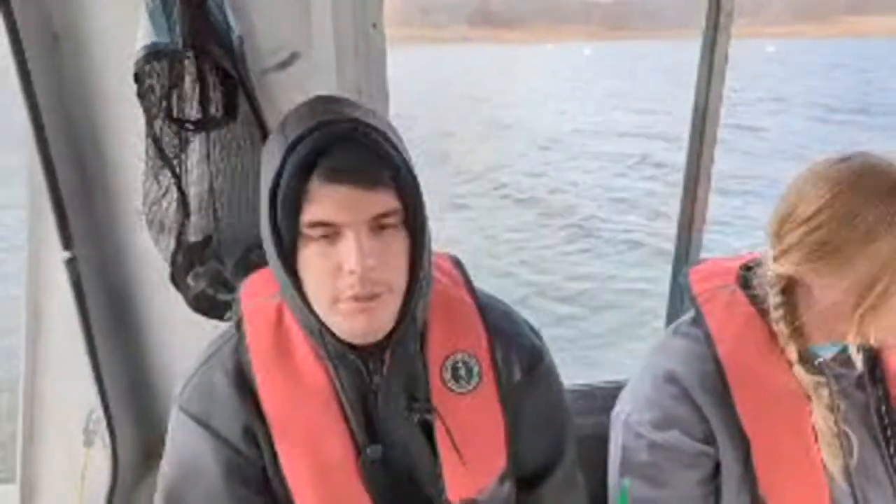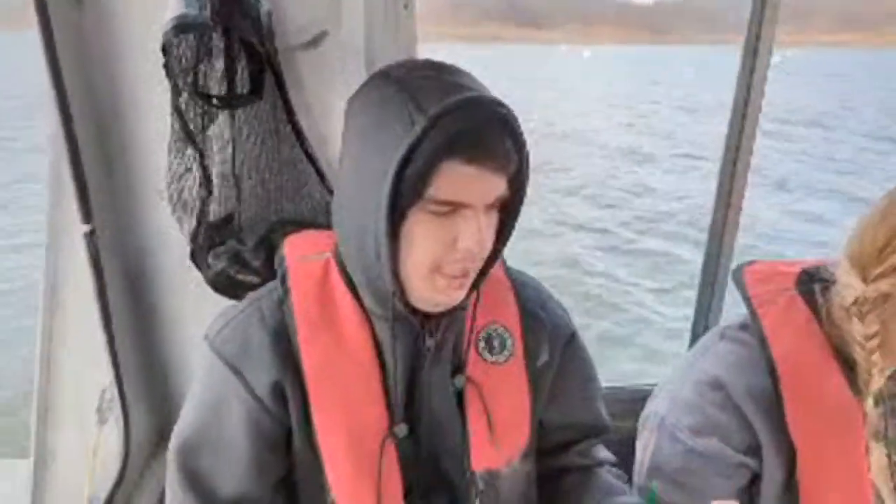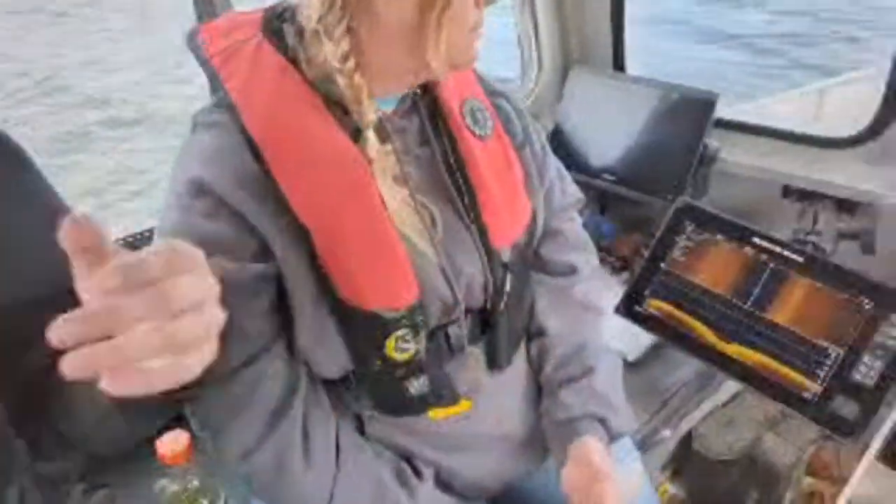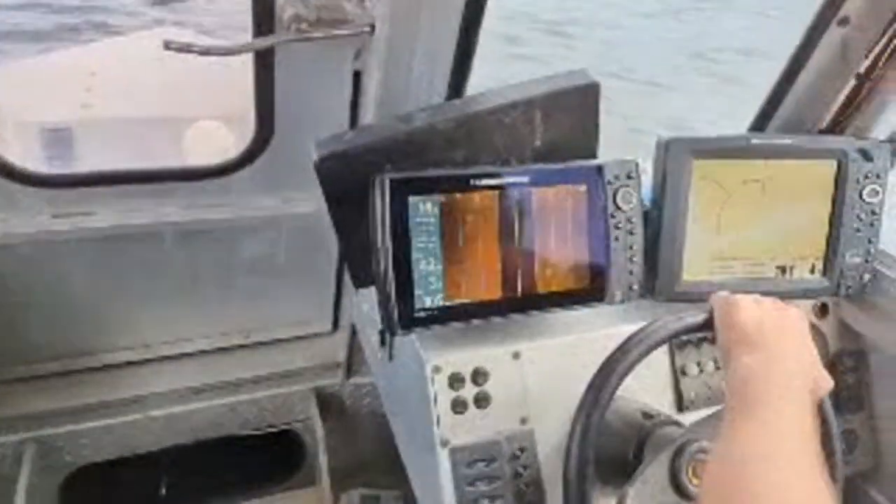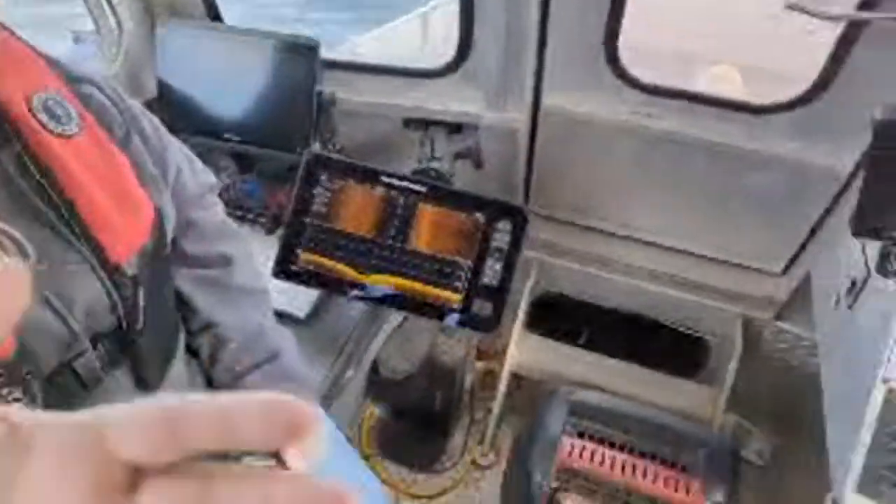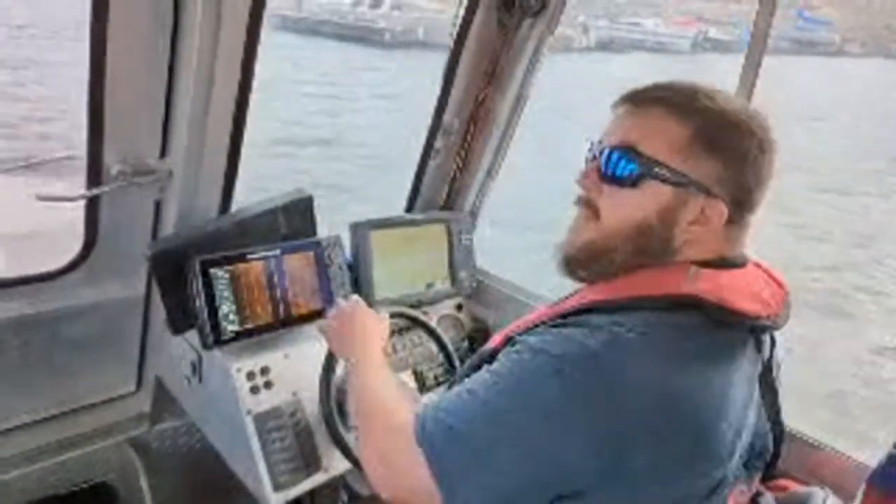And that's what being here is about, being able to use sonar technology and all of this new equipment. As you can see here, we've got the Apex 13, we've got the Live Scope, we've got the Humminbird Helix 10, sitting right here in front of us.